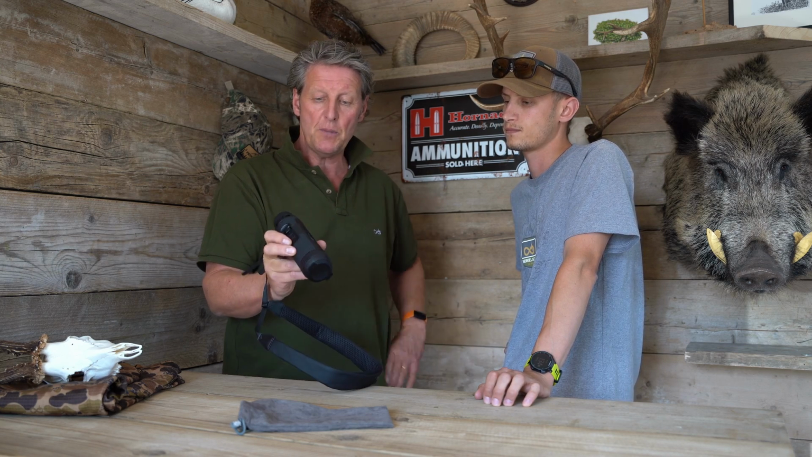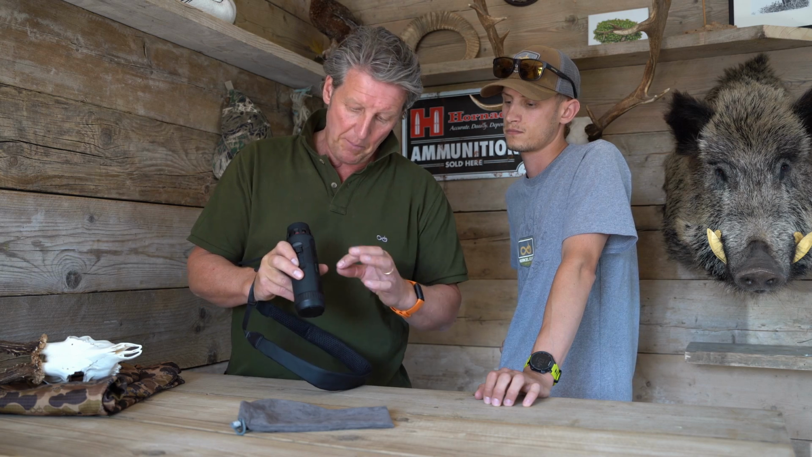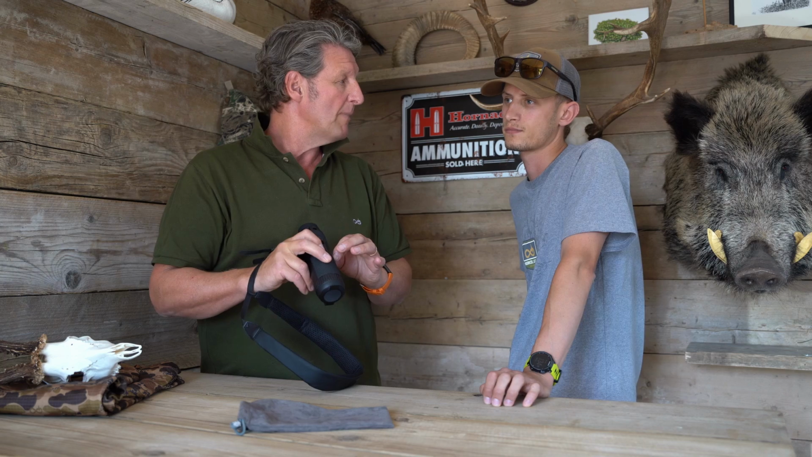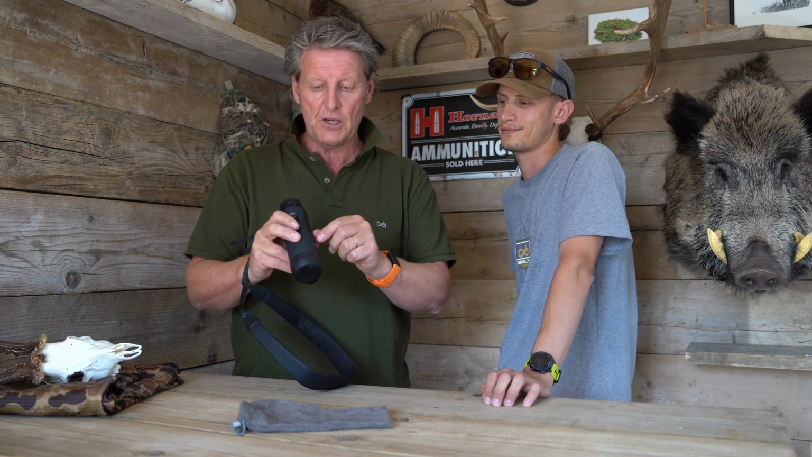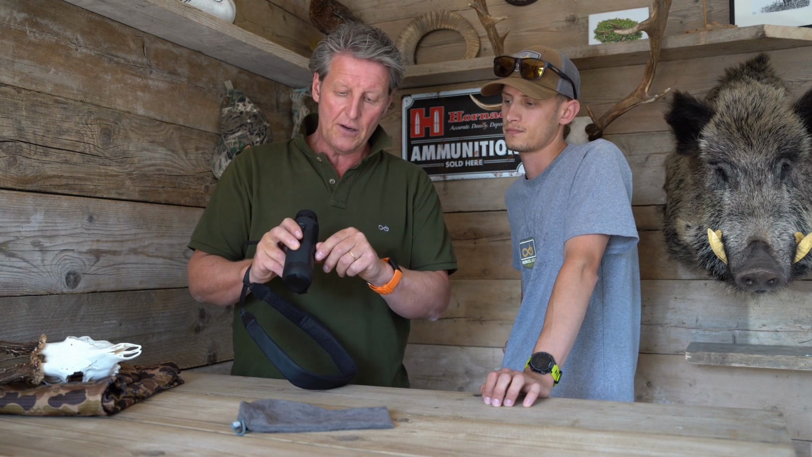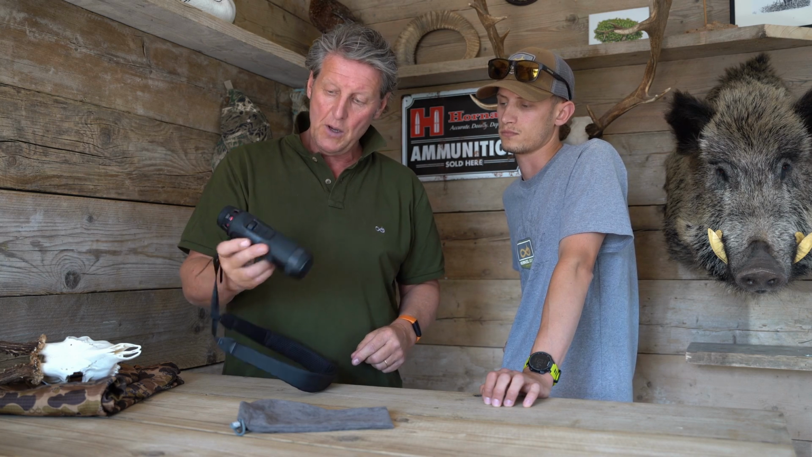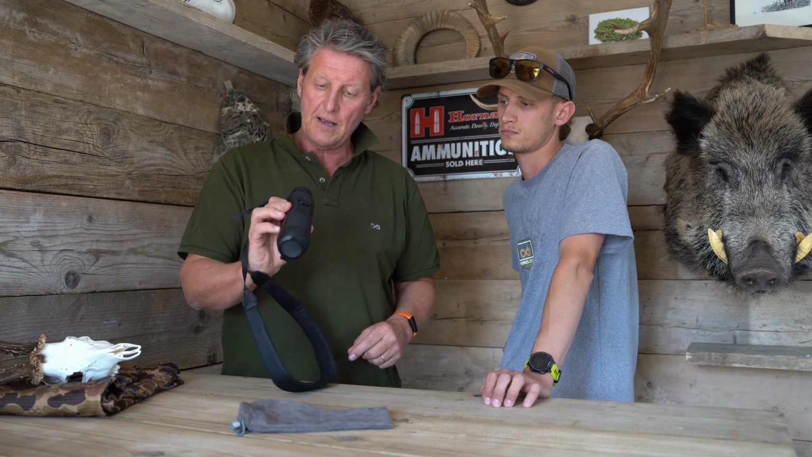Yeah, so that's good for us filming. Very easy to charge up. It's got a little magnetic plug there, very much like your MacBook Pro. Finds the position of it. But if that's not what you want to do, you just pop that cap out there and you've got the original plug.